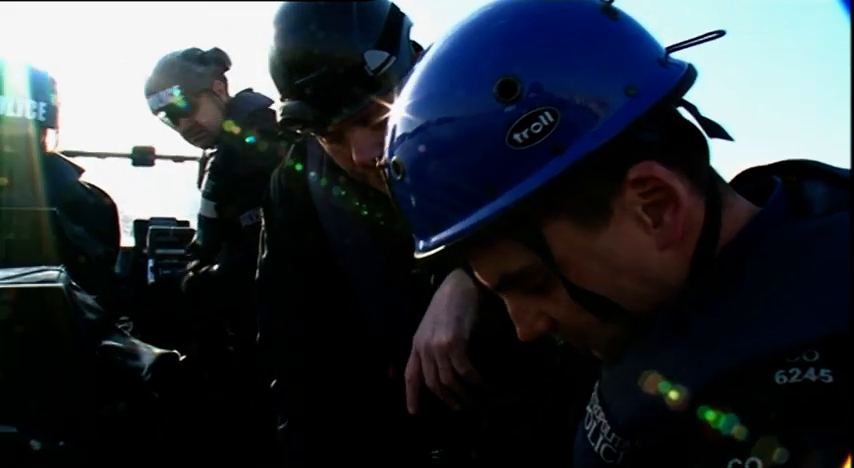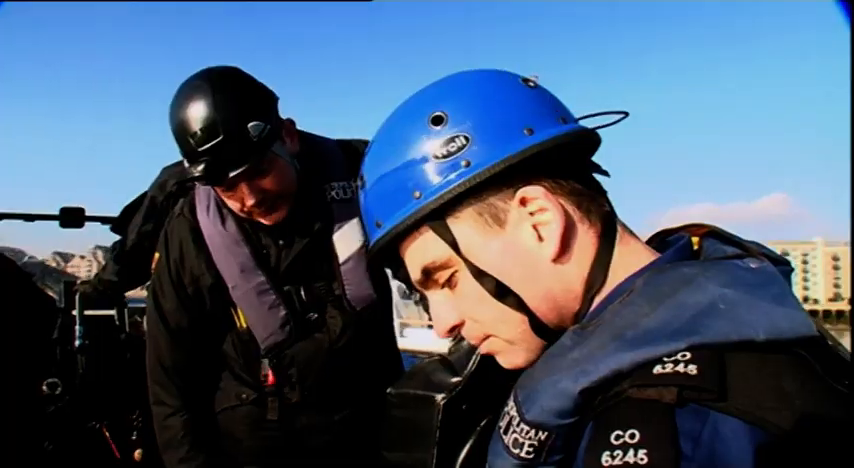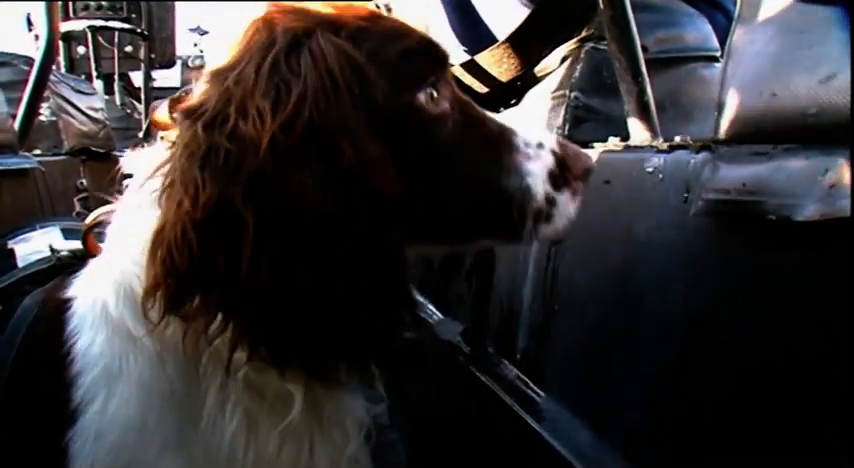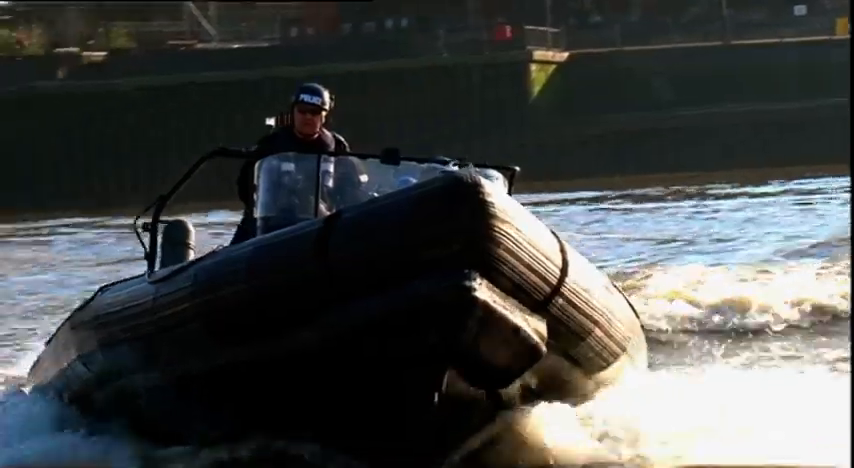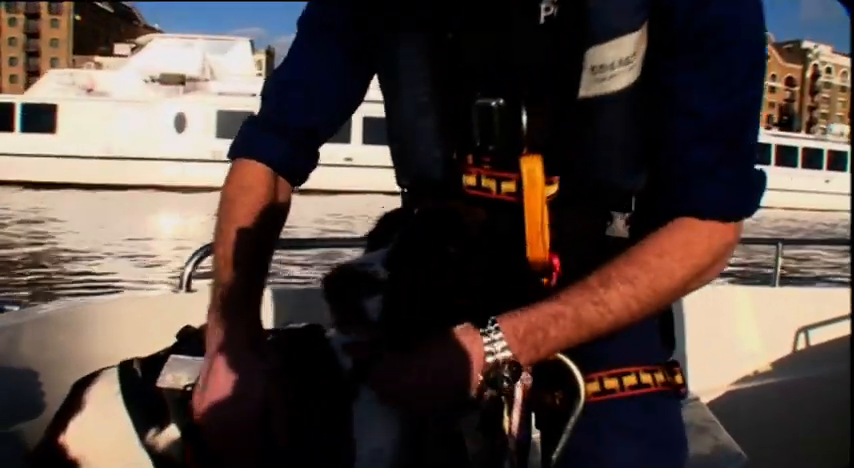Yeah, more than happy with him. He was looking around all the time. This dog actually has done very well, messing around on the river. Messing around on the river means Paddy has been accepted by the river cops as one of their own. Of all the dogs that I've tested over the years, he's done very well today in comparison. So, yes, he's a good little dog. Good. Well done, big fella.